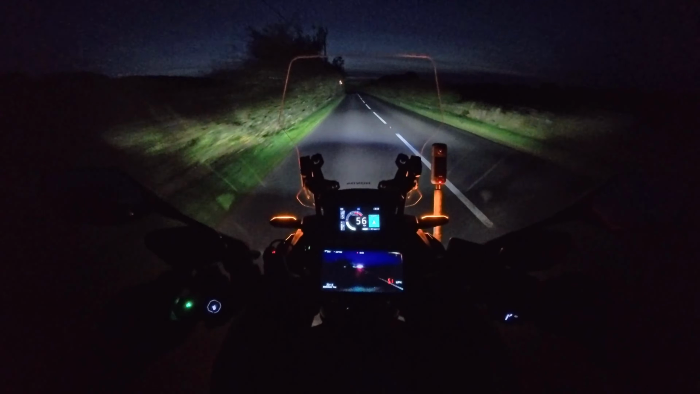As you can see now, the dash cam for the rear isn't as good now. I'm sure if a car was to come up behind you, that would change.